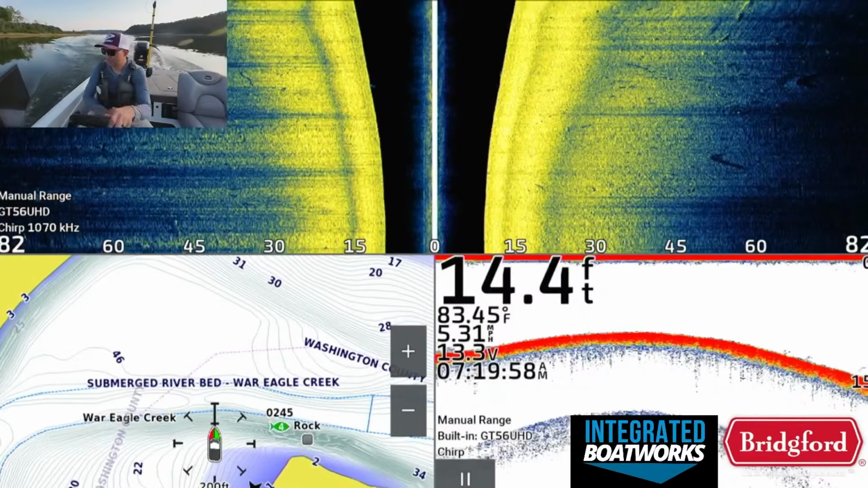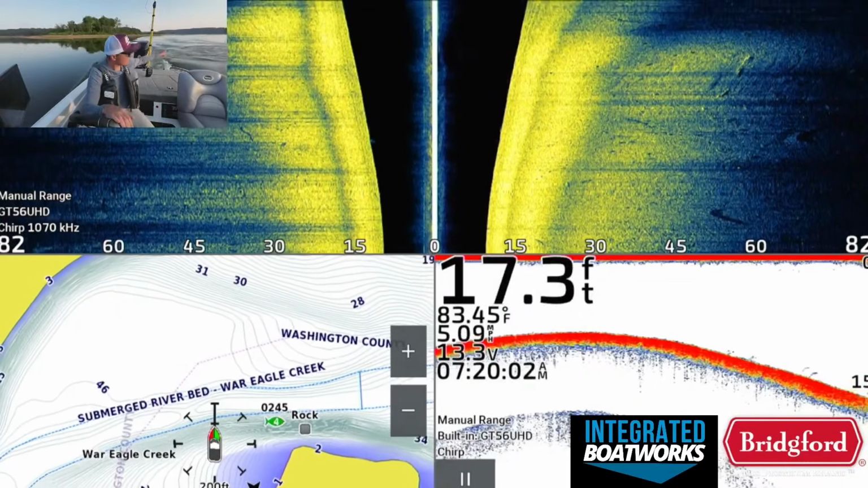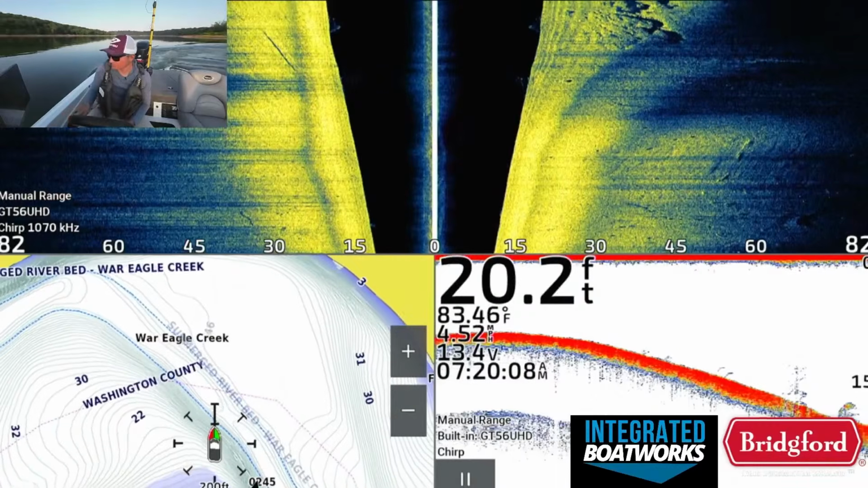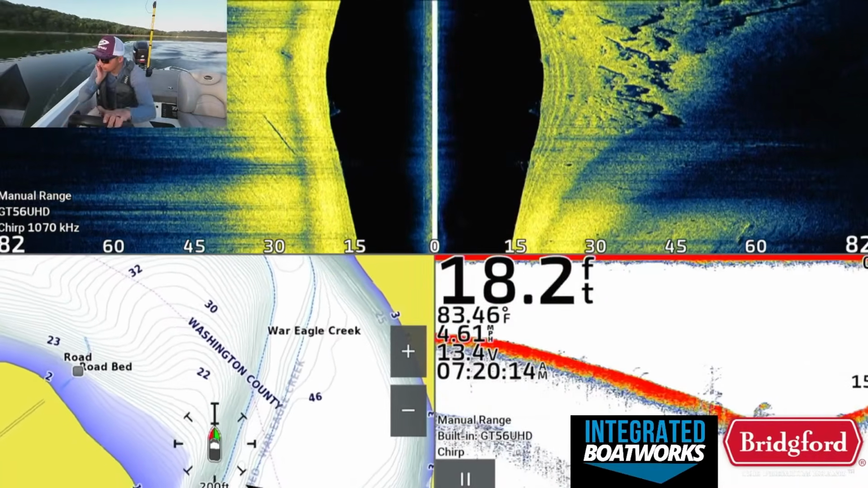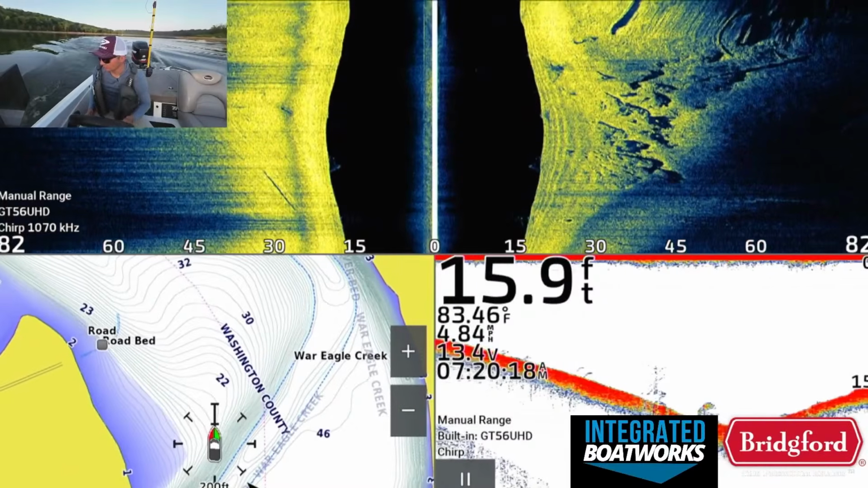because anything else that doesn't have multiple quality fish is kind of a waste of time for us, because we could just stay on that spot and I could pull out a drop shot and catch as many little 12-inch Kentuckys as I want. But that's not really the goal. We want to catch quality, so we need to graph for quality if we're going to catch quality.